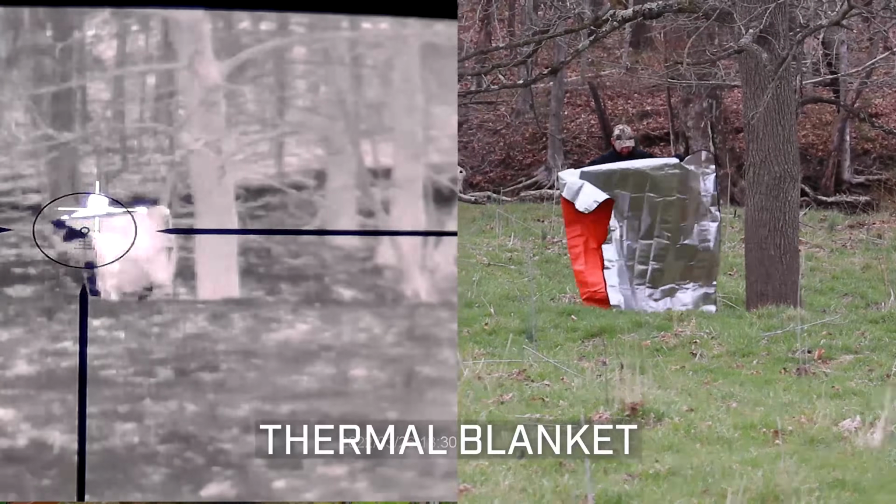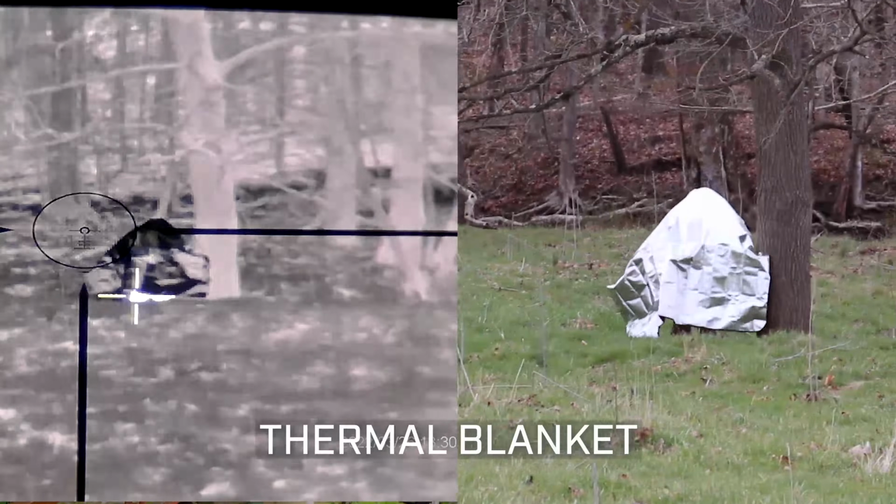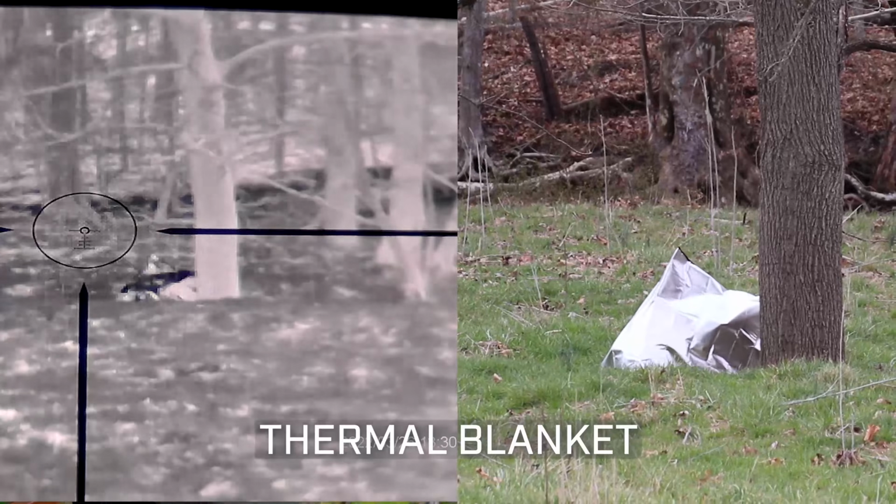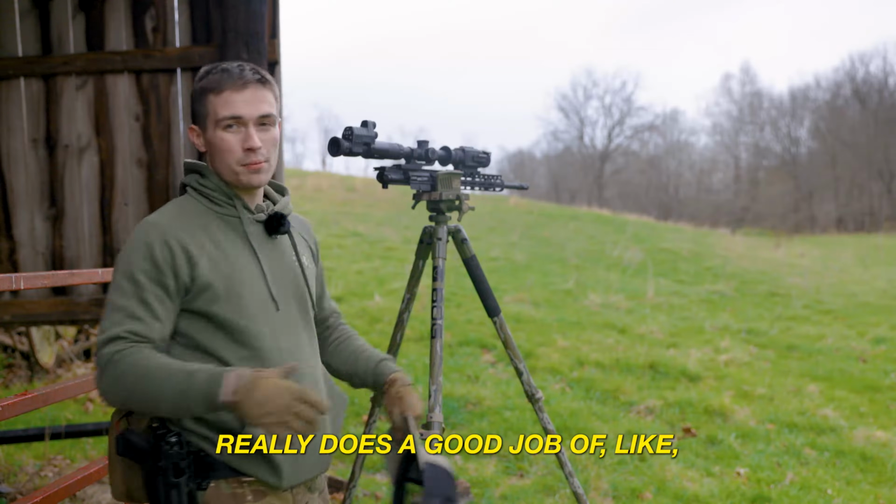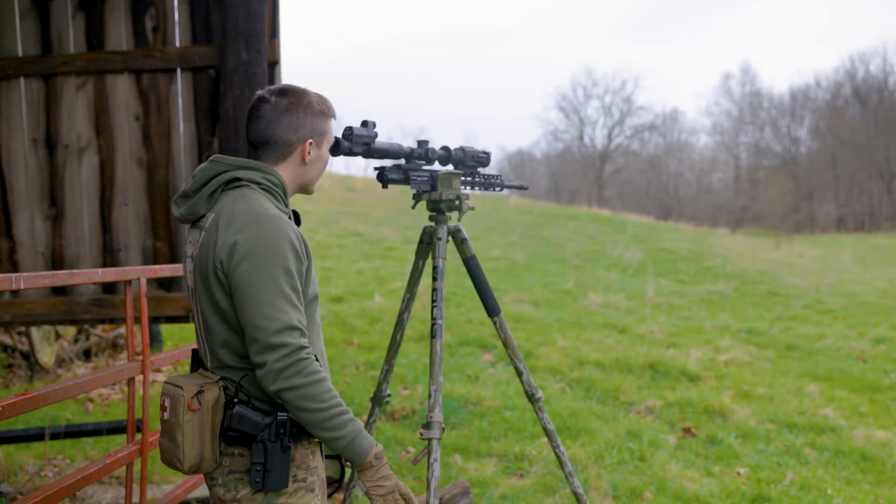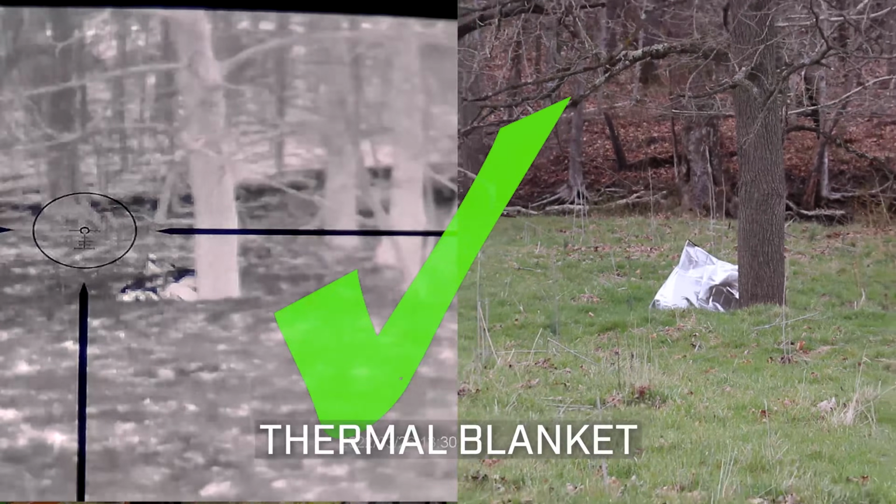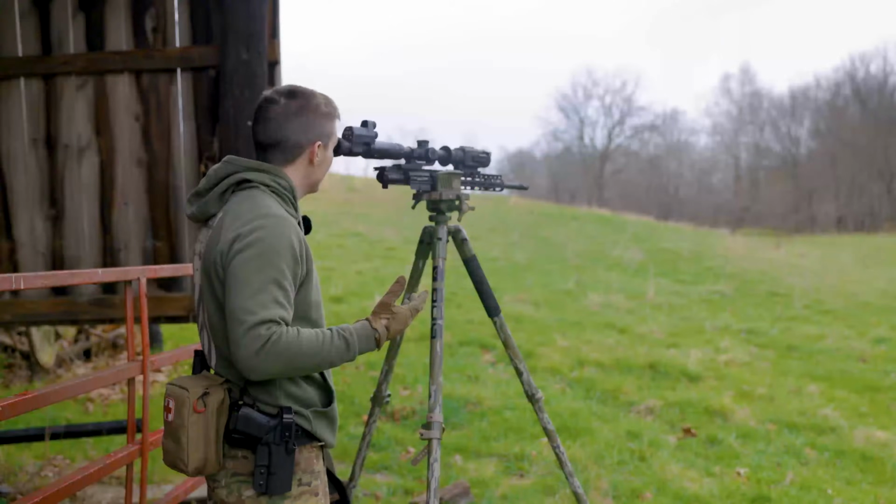He really looks like a rock right now. This is the best example of what a rock would look like, I would say. Really spot on the whole height. And I think that's not half bad. It's not a half bad height. Yeah, the reflective side really does a good job of making it look like the background. And there's no heat coming off of it right now, as I can tell. So I'm thoroughly impressed. Yeah, that's doing a good job.